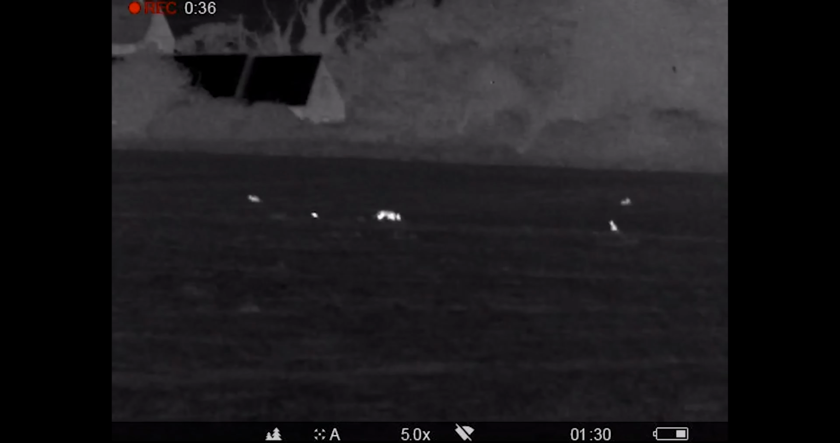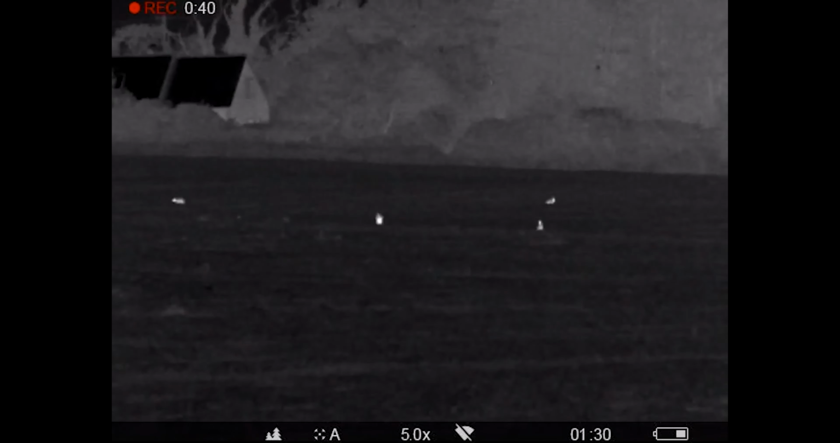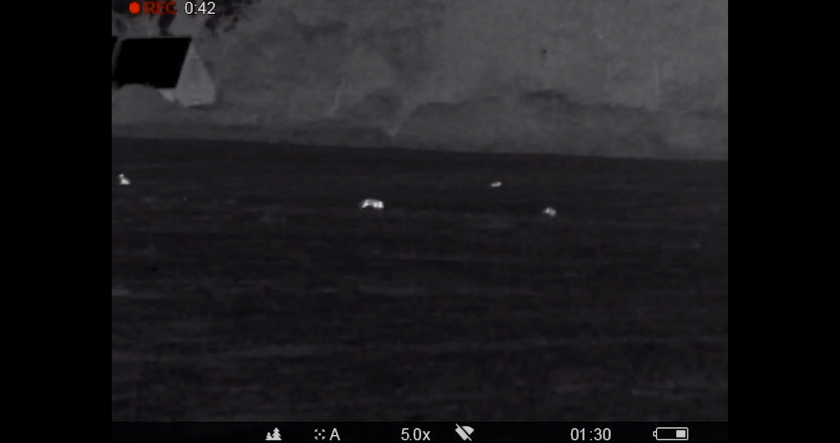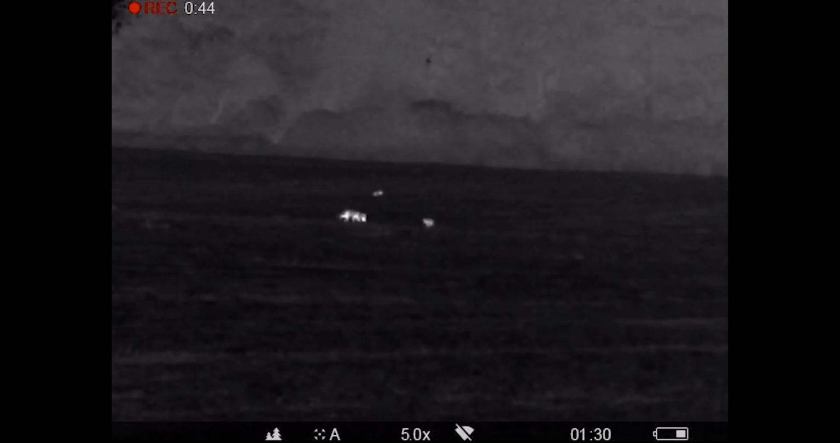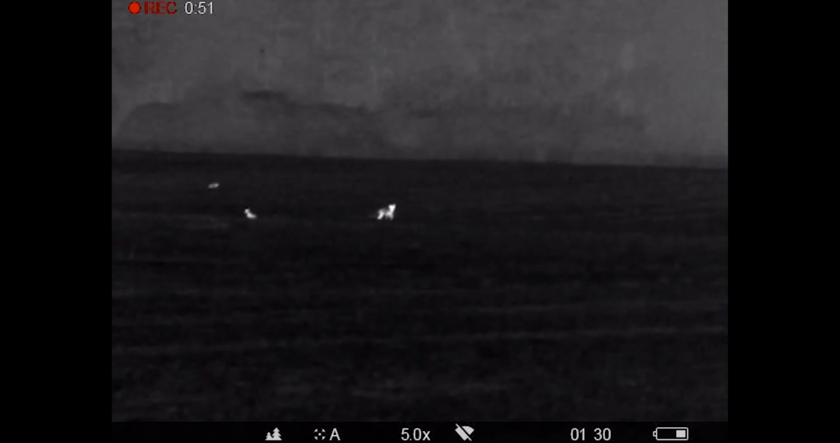So essentially, it shows you the accolades and the detail. So I picked this fox up. It was about 120 meters, I think it was. Essentially, it was by some buildings, so it wasn't safe to shoot. But we were going to try and pull it down into the safe area. And we got it into an area.